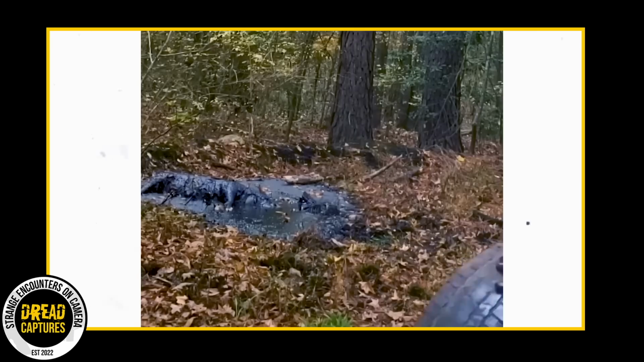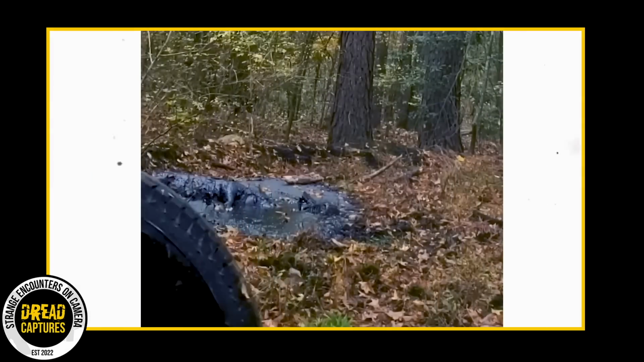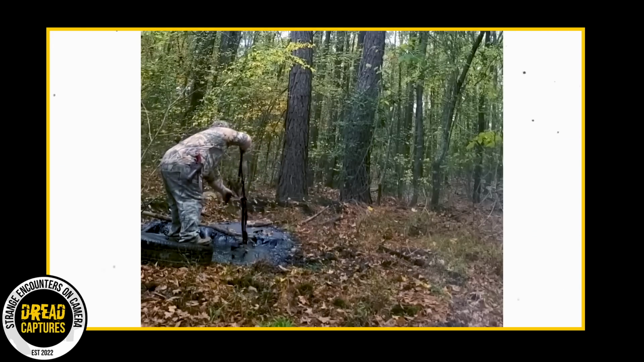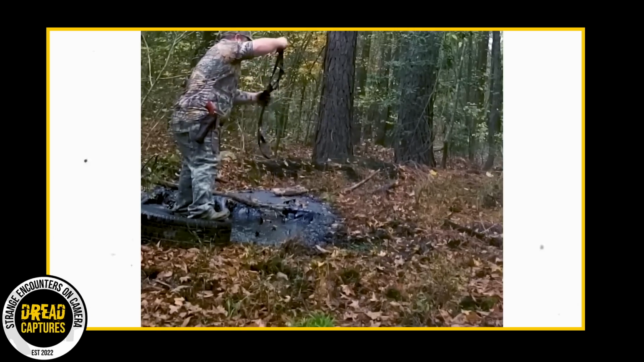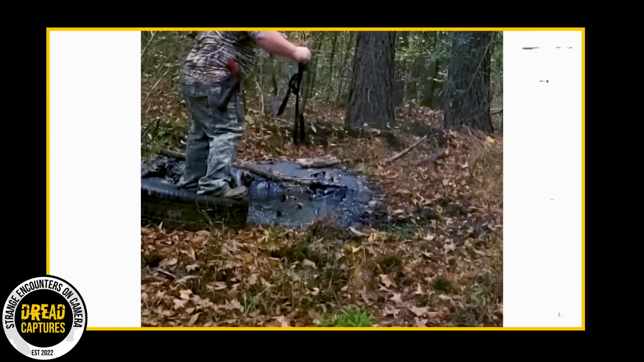The compassionate hunter decides to try to get him out with a rope and quickly realizes how dangerous this was going to be. The hunter couldn't risk falling into the oil pit himself, so he looked around and eventually grabbed an old tire to help shore up his footing. As he works to get him out, the pig is exhausted, on the verge of drowning in the thick oil.